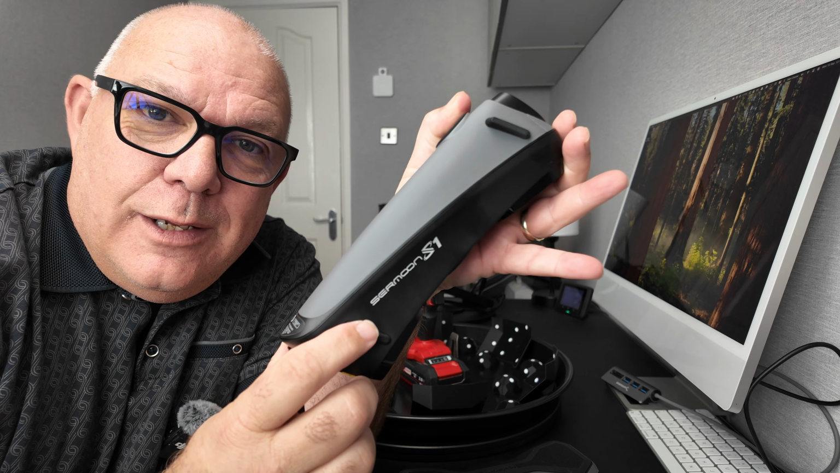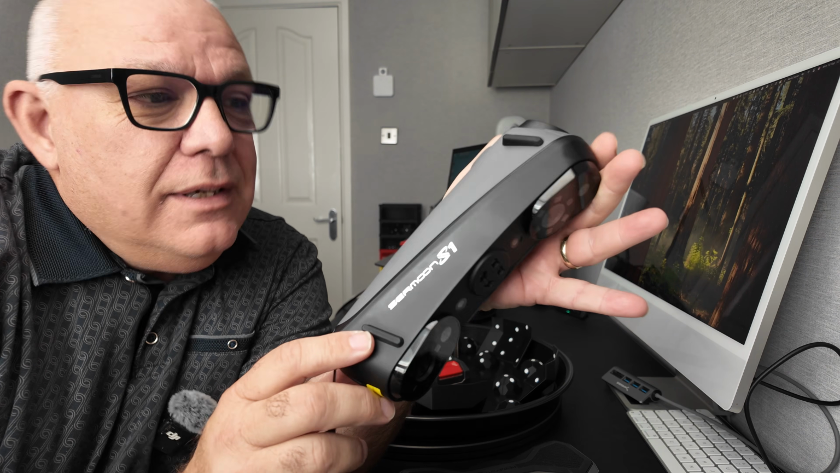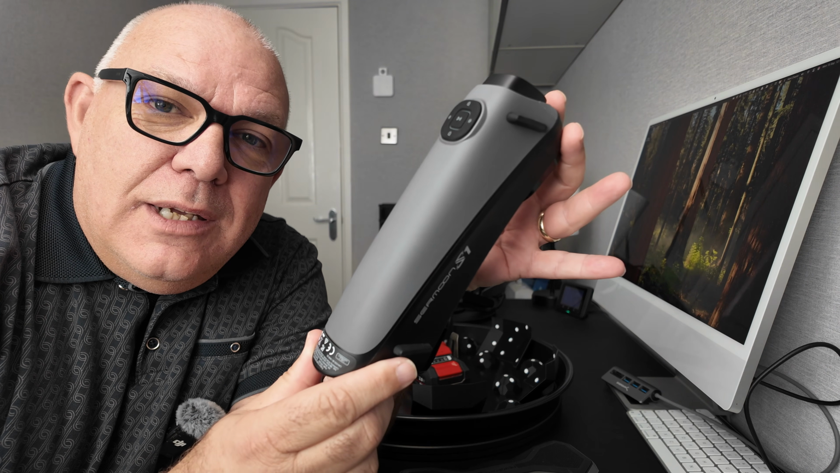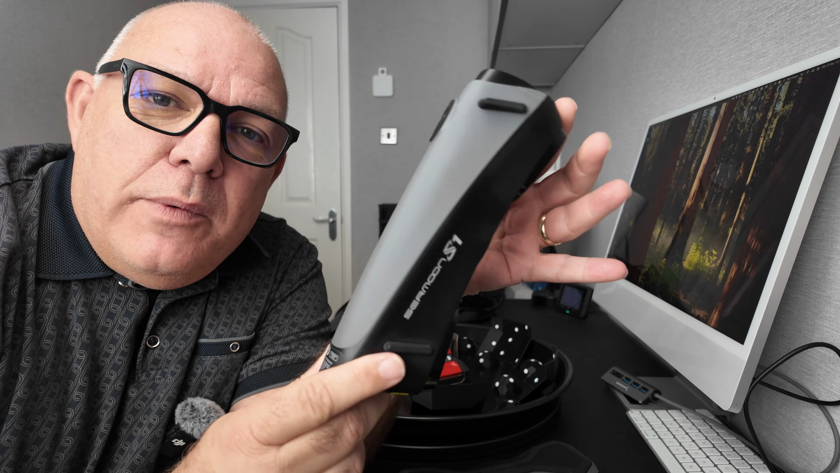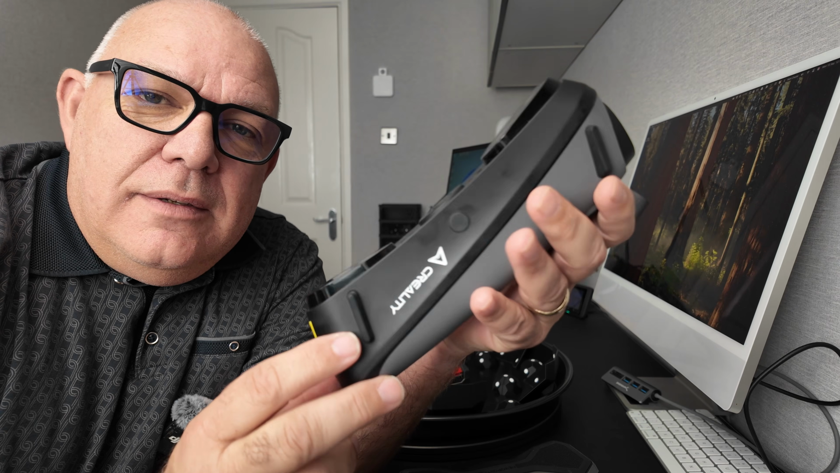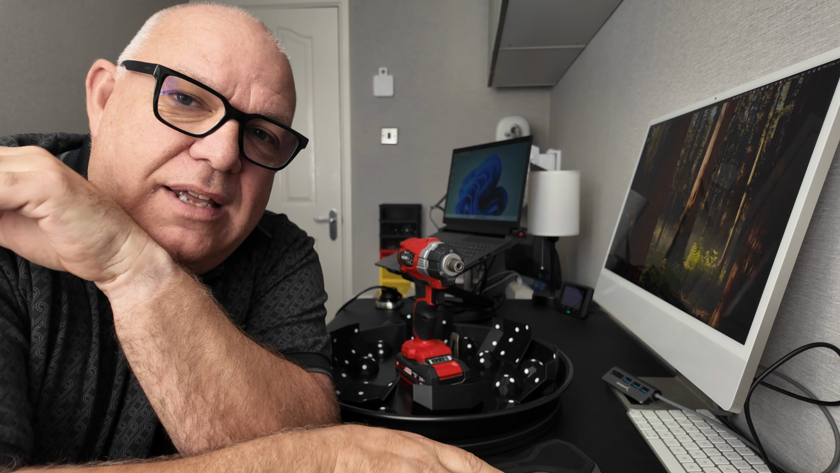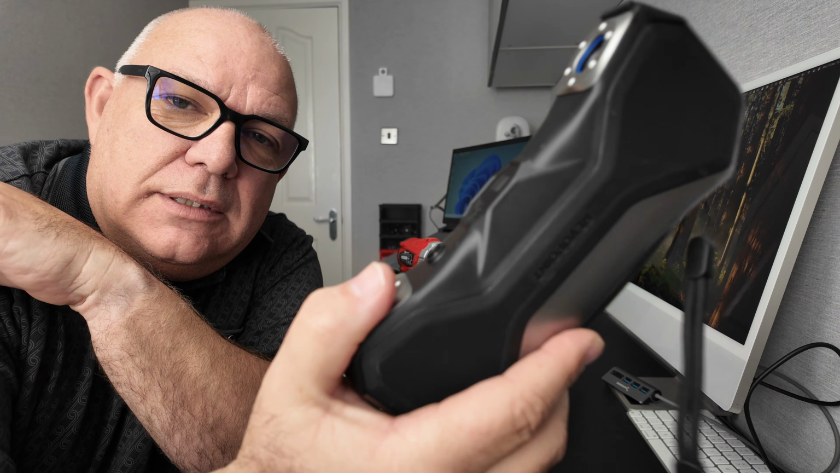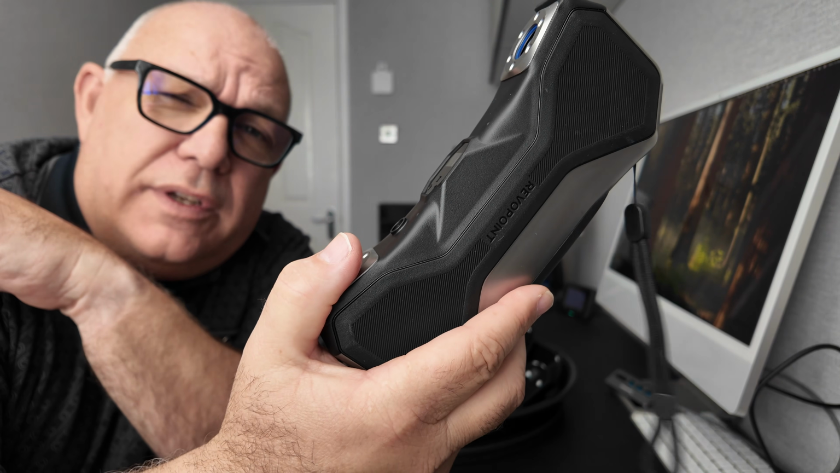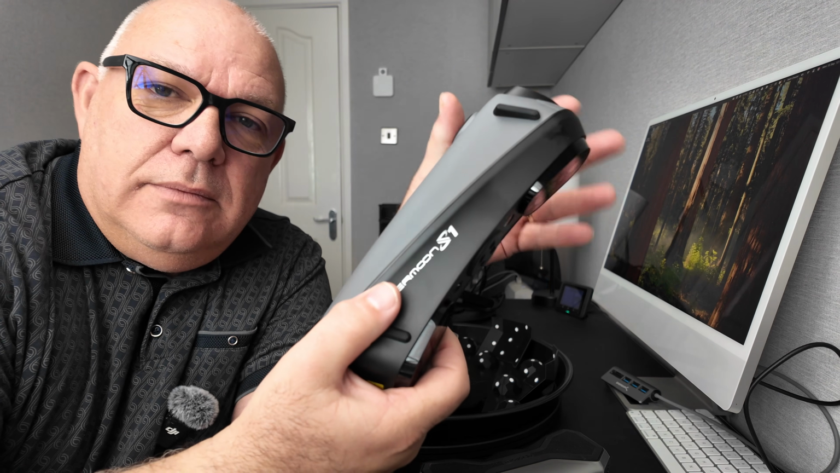Can you read that? The Creality Sermoon S1. I've eventually got my hands on a Sermoon S1. Can't believe it. I've been waiting for this for ages. So in this video today I'm going to show you a bit of a first look at how it scans. I'm going to be comparing it a little bit with the Metro X, which I've done a video on previously. But let's see how the Sermoon gets on.